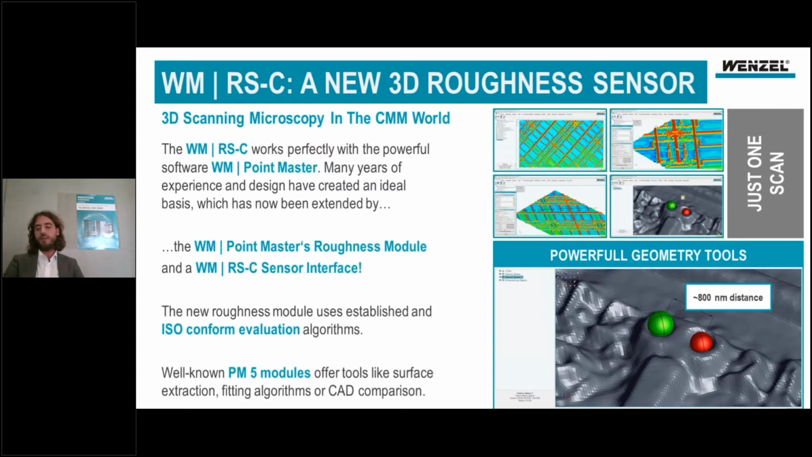Here I have an example. We fitted some spheres upon the surface that I showed you here, and you see the dimensions. The distance is approximately 800 nanometers, which is extremely small. So you see, a very, very powerful tool.